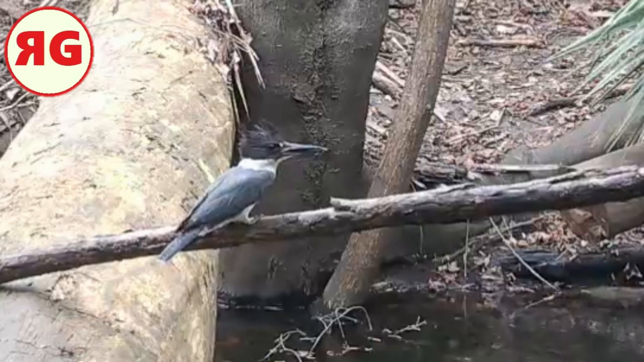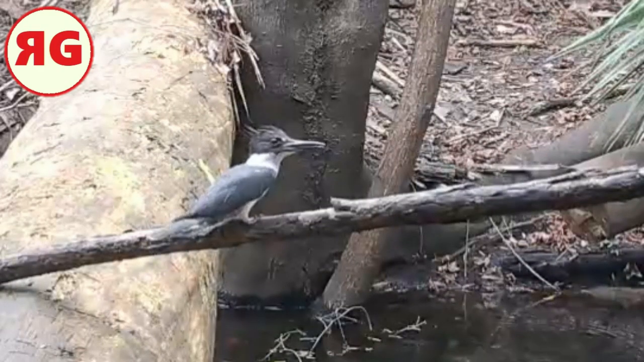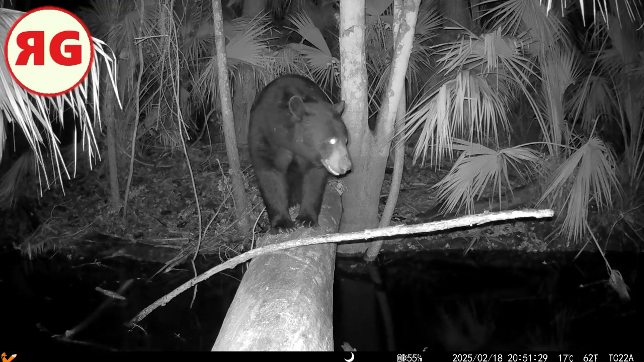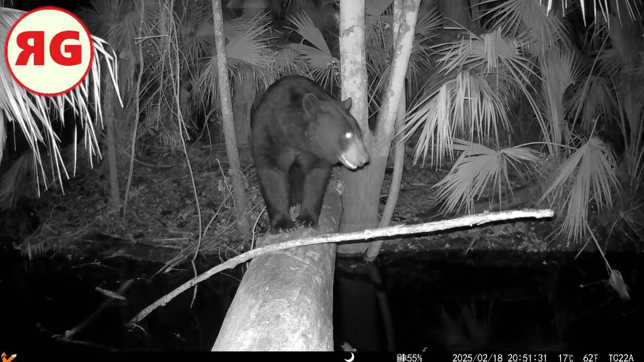And I don't know what kind of bird this is. If you guys know, let me know in the comments. And yeah, I know what kind of bird this is. It's a 400-pound bird.